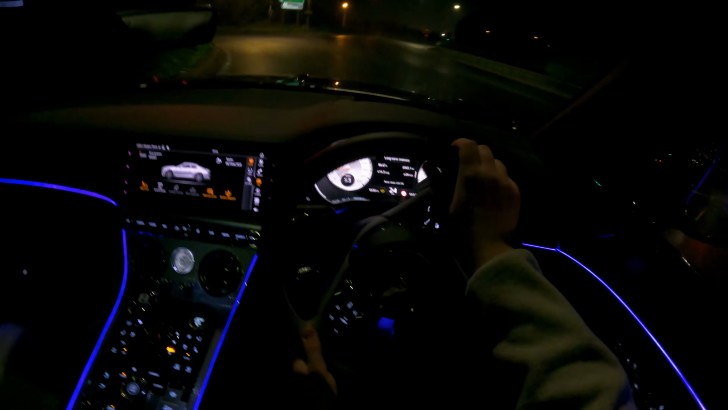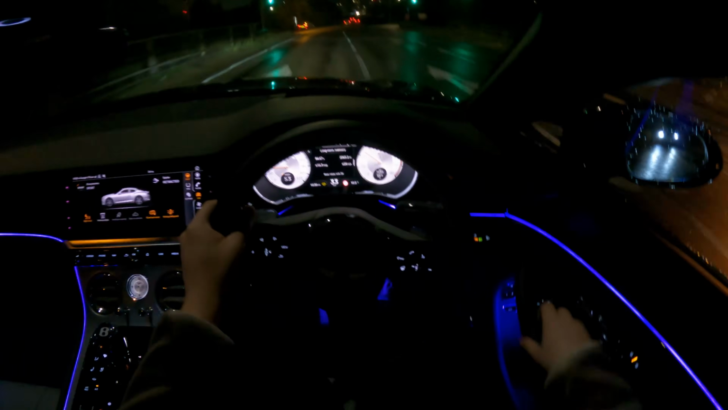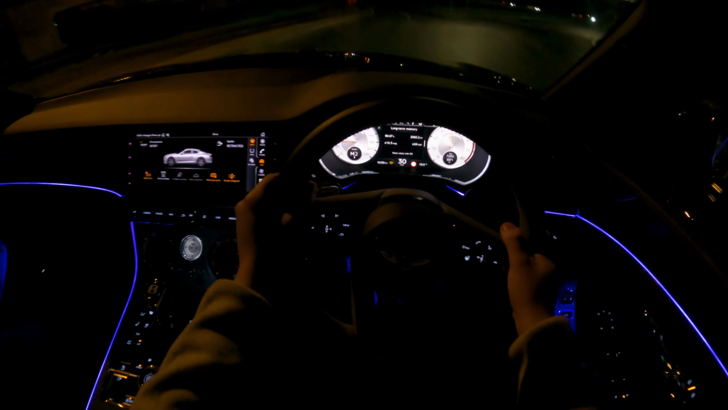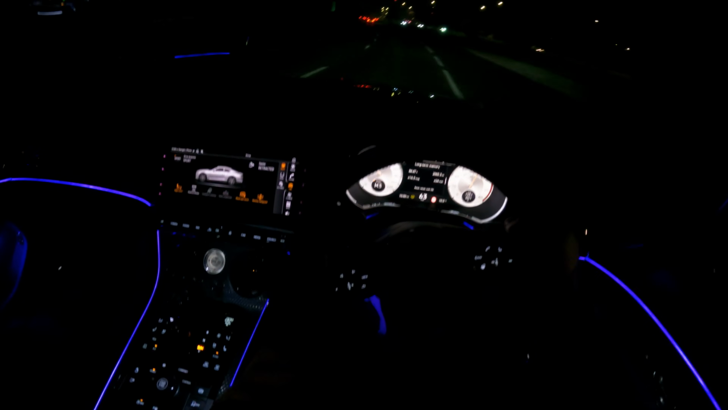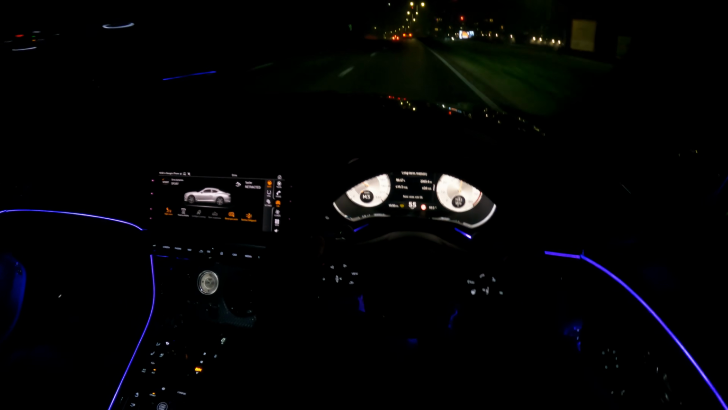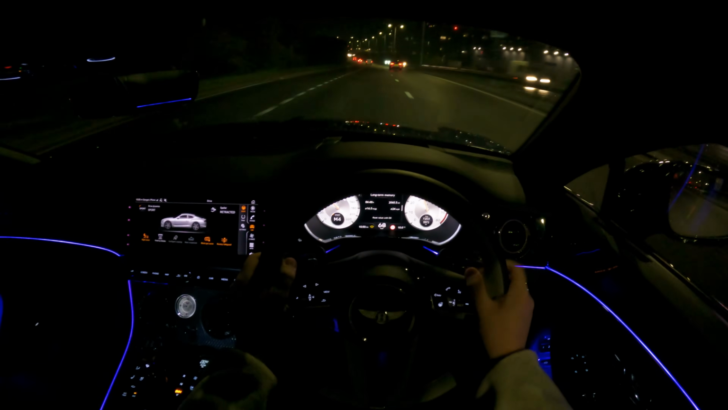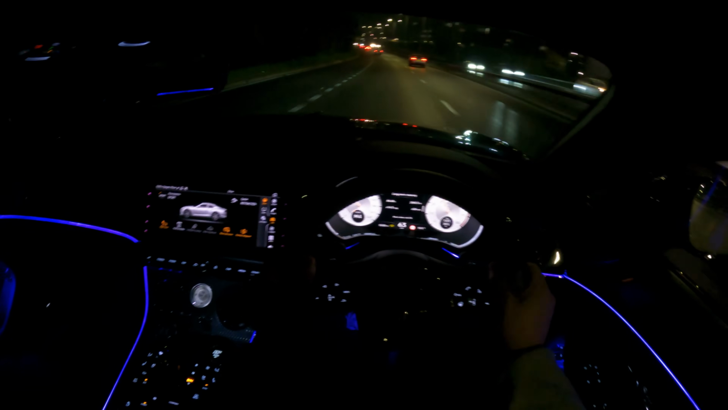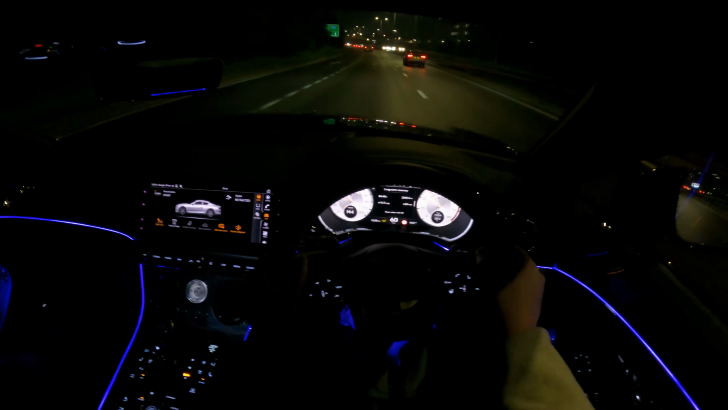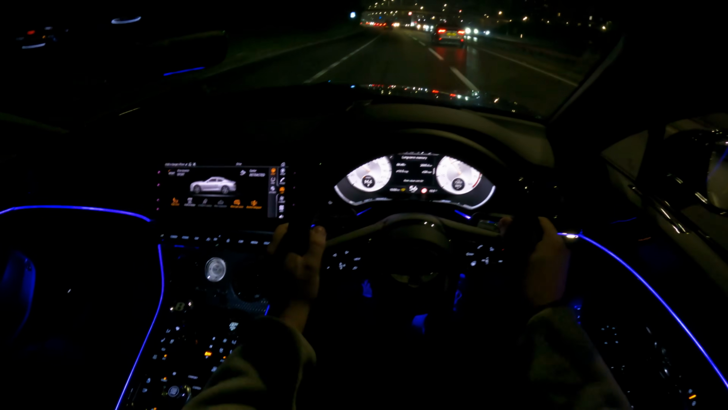Yes. The way this sounds. Let me open the window, maybe you can hear it better. Probably can't because it's windy. Tell you what, it's also not very loud because it's a W12 and it's a Bentley, so it's not the loudest thing in the world. However, God, is it fun to drive. It's so nimble for how big it is, honestly. So nimble and so nice.